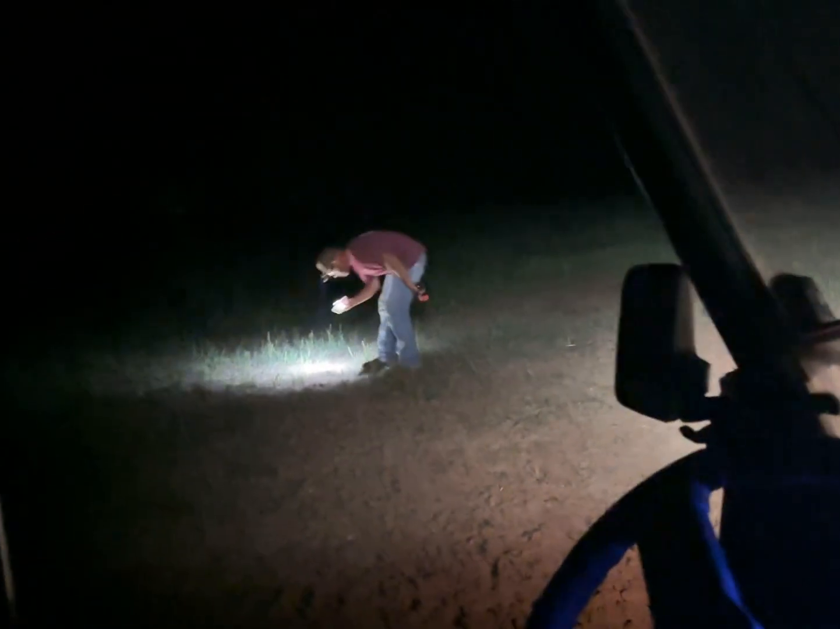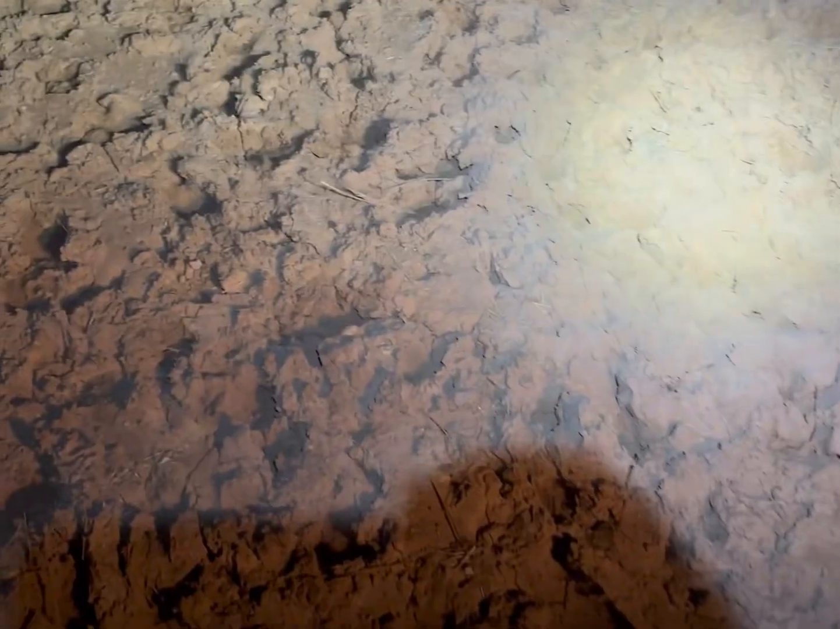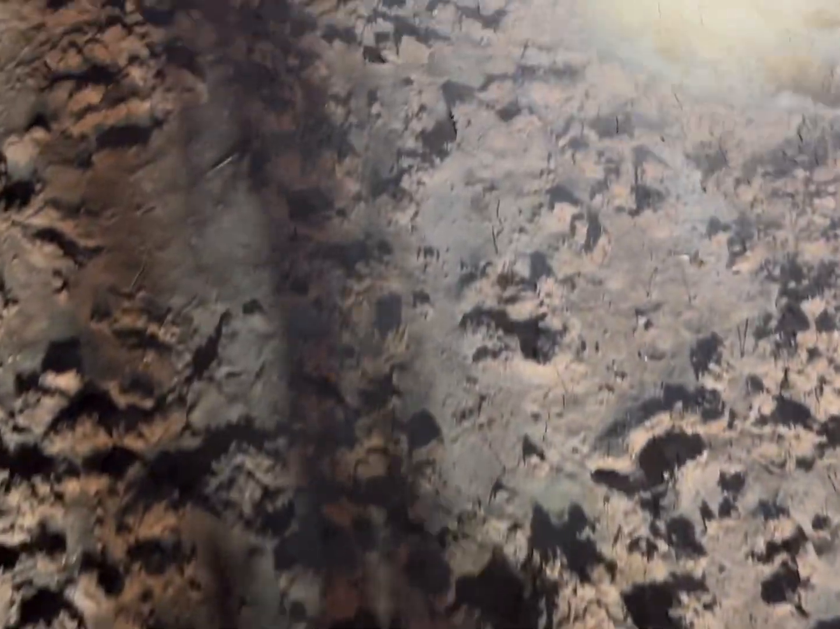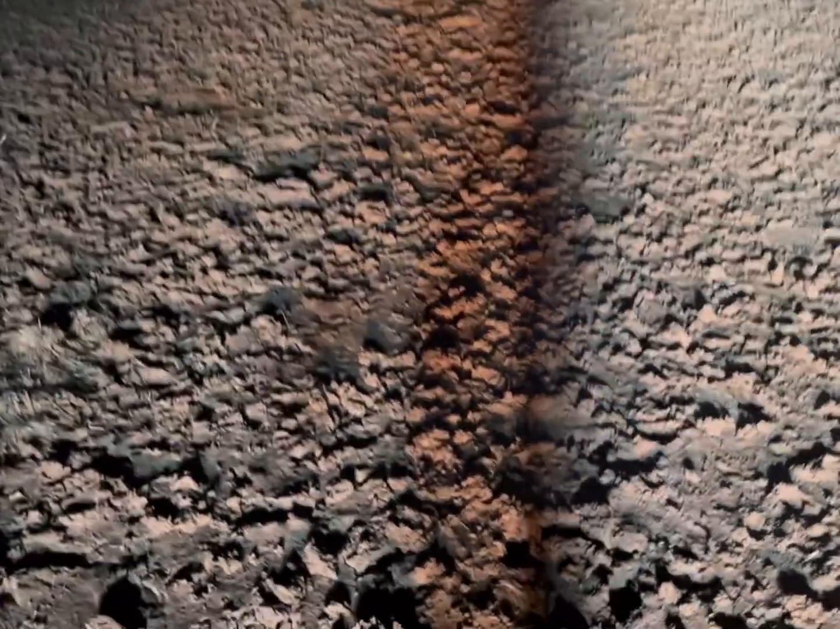This guy's all wound up because that is all pig tracks. Hey, just here. Yeah. There's Pete. We just pulled in here. It's been a while since we've had some rain, but good Lord. Dude, that's a solid freaking highway. Hey, it's got to be pigs. Look. Yeah, it's pigs.